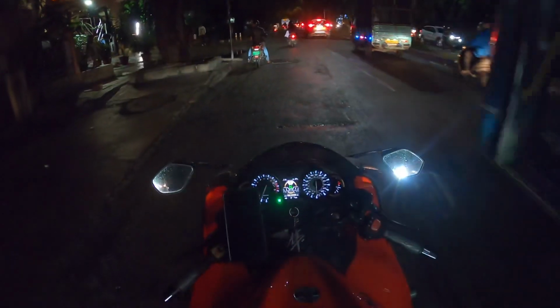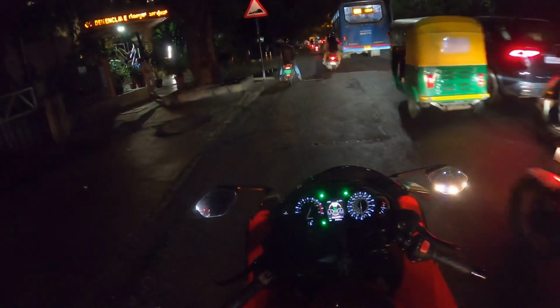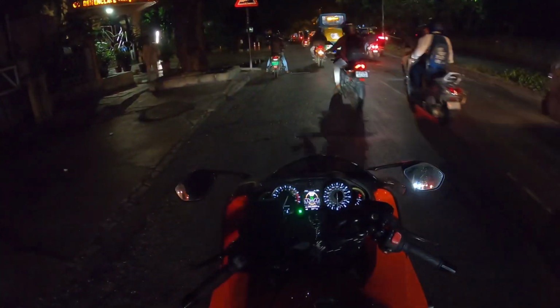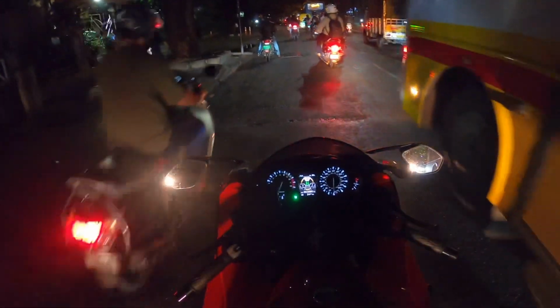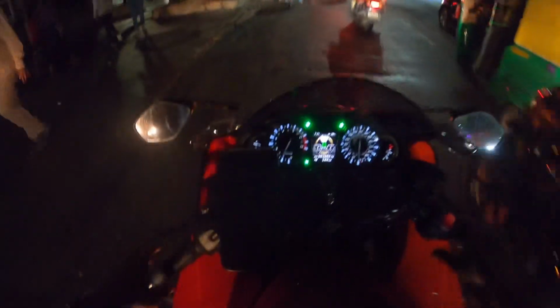I put a dead cat also on the mic, so it should considerably reduce the wind noise. So the position also is quite okay. Let me start the ride and check it out. Let's see how it performs.